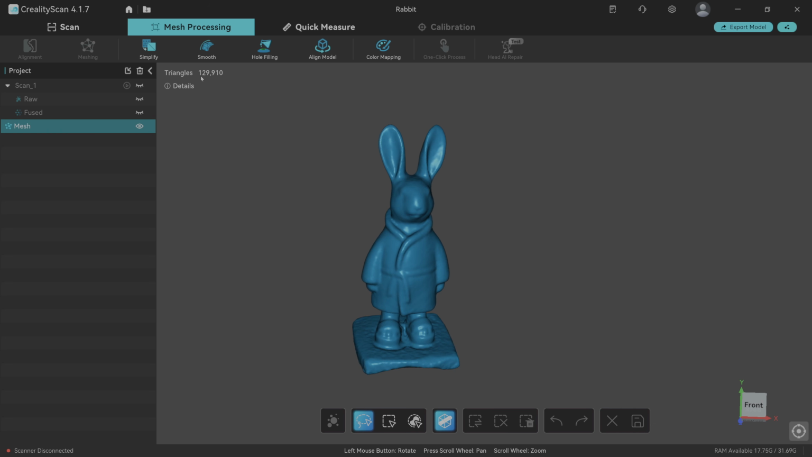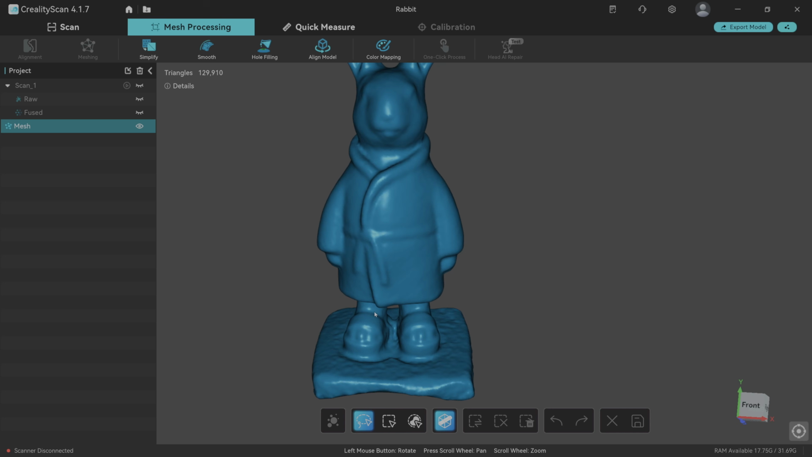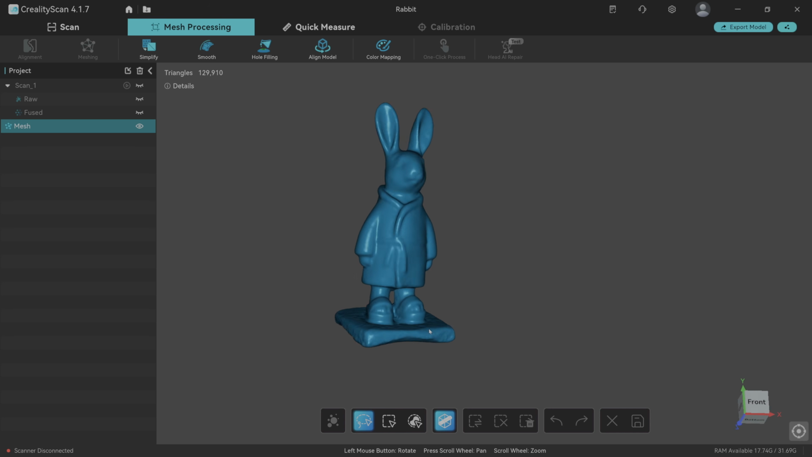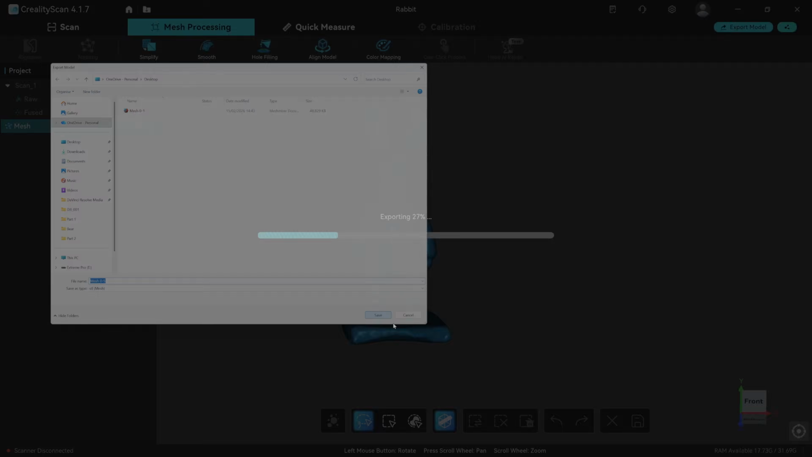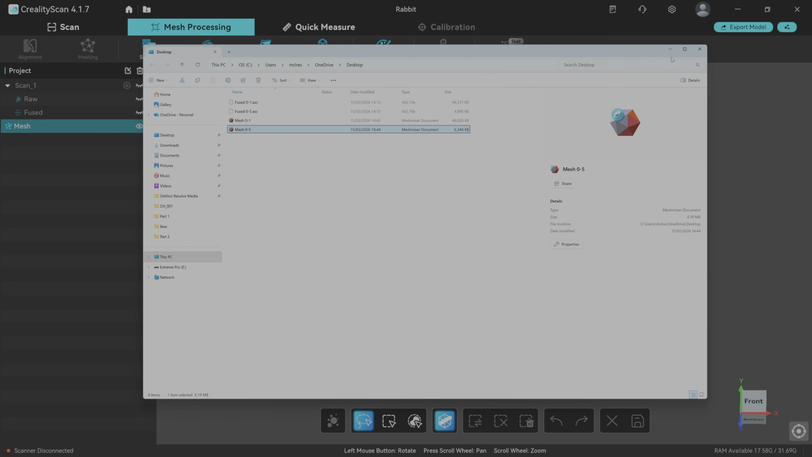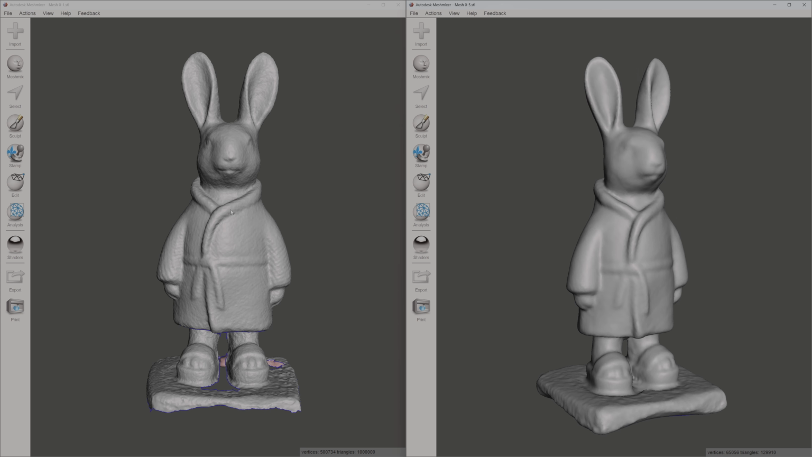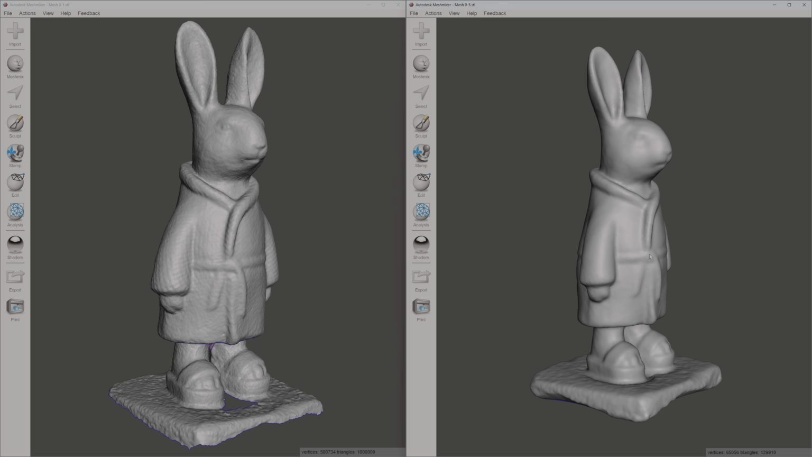It's 129,000 triangles. So basically, I said 1 million. You can go up to 1 million, but it just needed 129,000 to do it. So let's export this model, and we'll call this one 0.5. And I'll open that up in Meshmixer shortly. Okay, so there we are in Meshmixer then. And as you can see on the left, we've got our one there that was fused at 0.1. And on the right, we've got the one that was fused at 0.5.